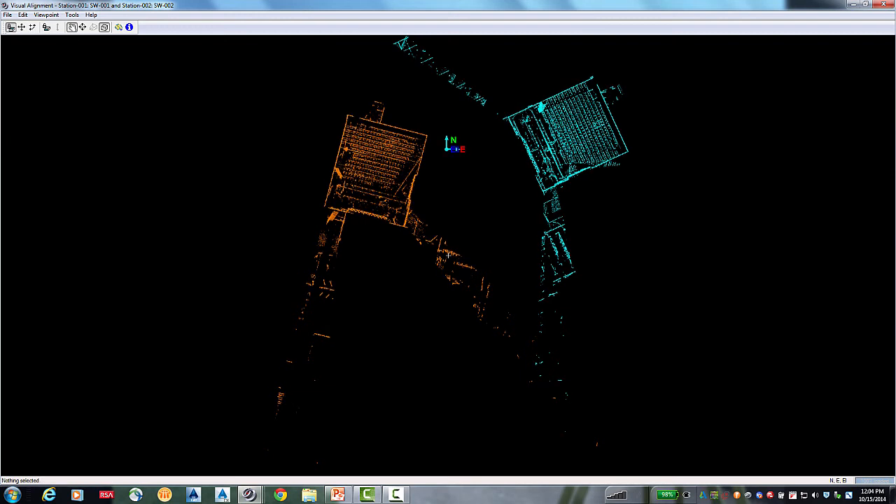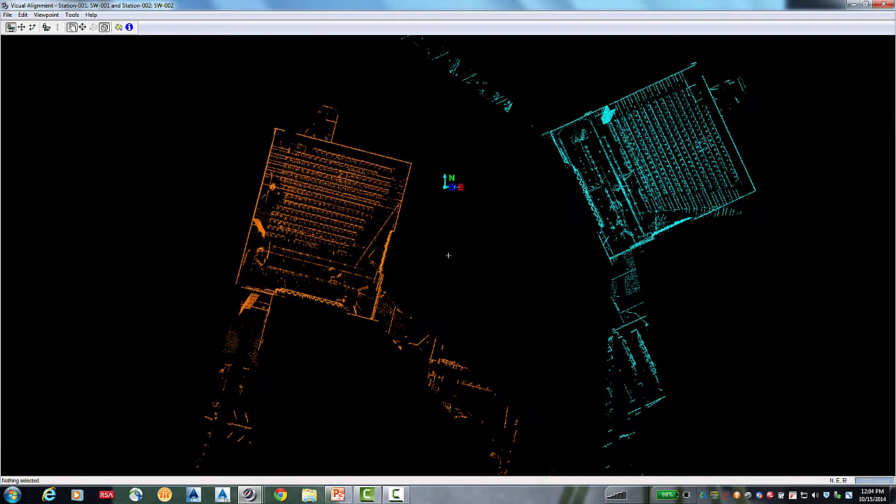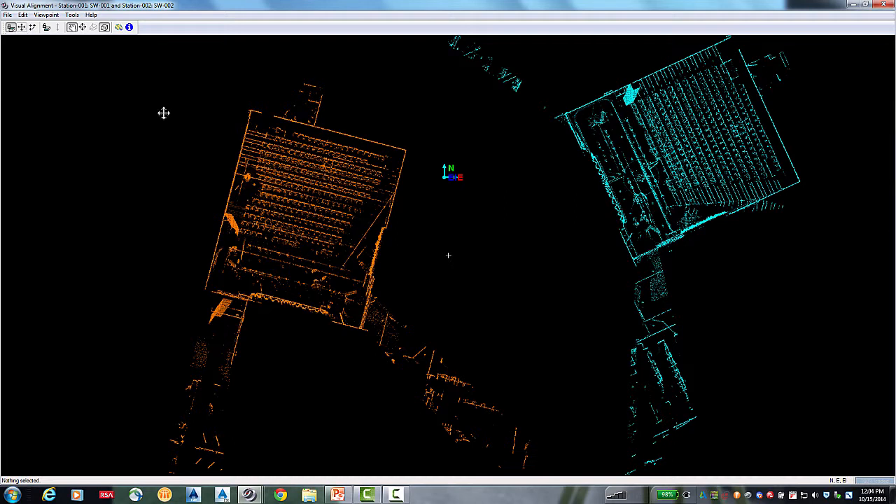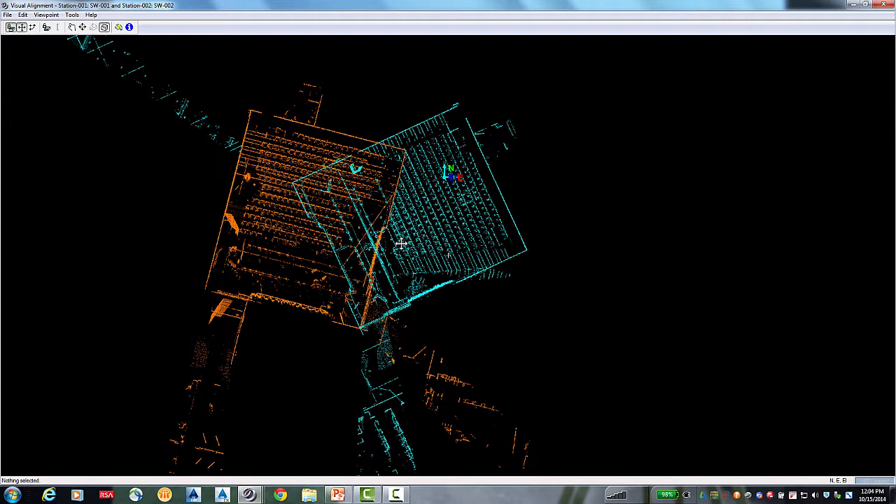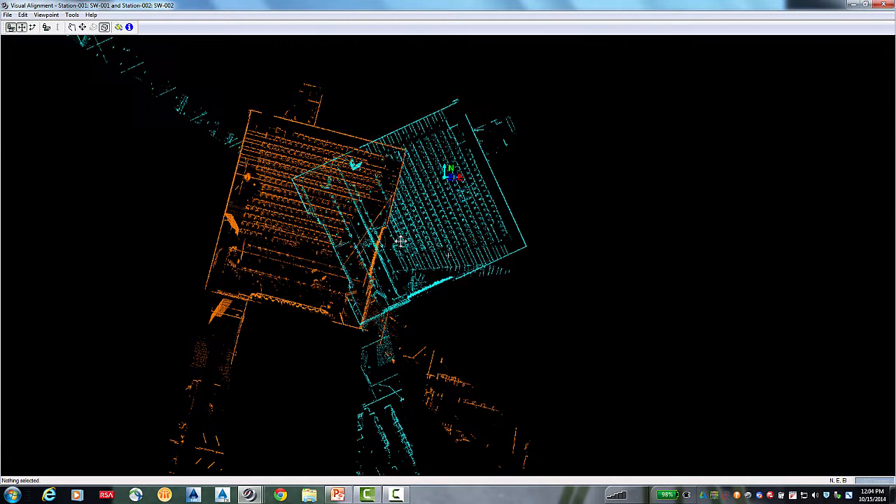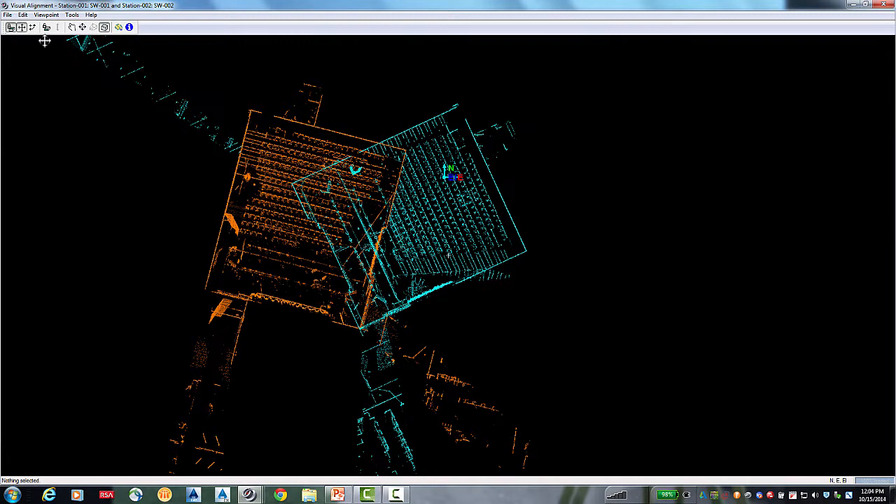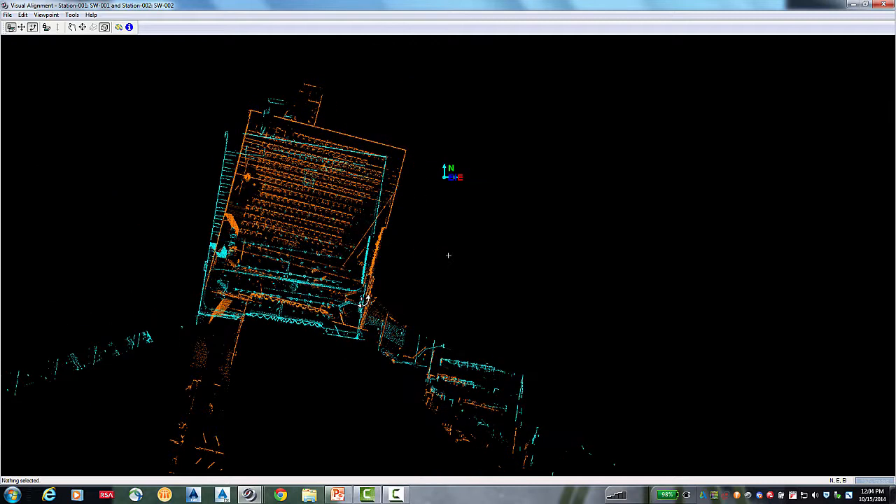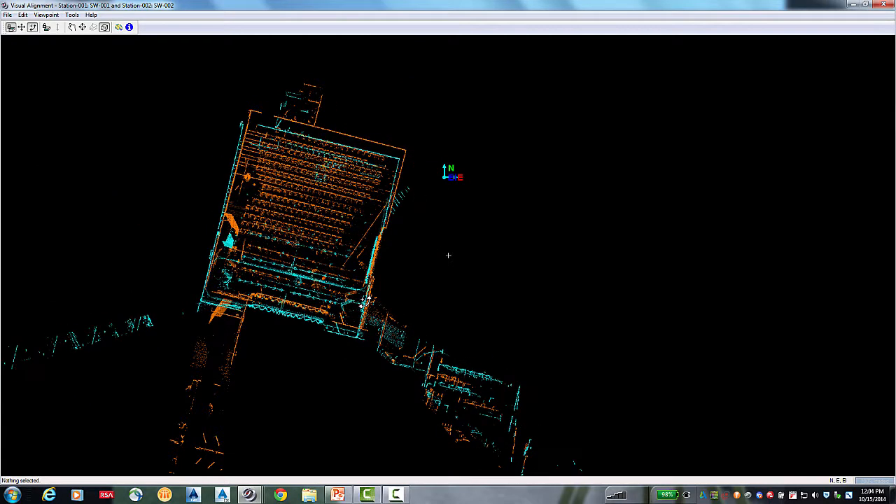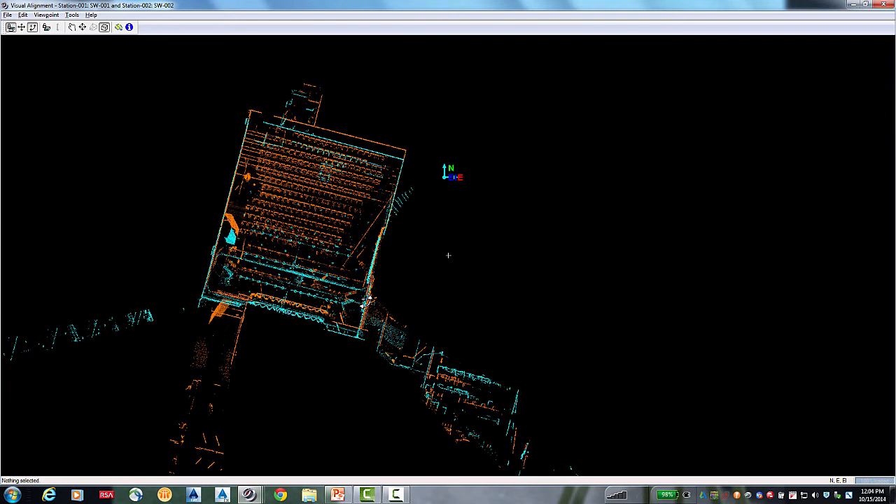Now that I'm in my visual registration, and this is a brand new feature with our software, I simply have the point cloud for station 1 in orange and station number 2 in blue. And I can navigate with my plan view and put one station over the other. And what I'm looking for here is a pivot point that I know is identical to each station. And then I place a pivot point in line, and then I grab this pivot tool, and then I can rotate the point cloud to where I think I have them lined up.